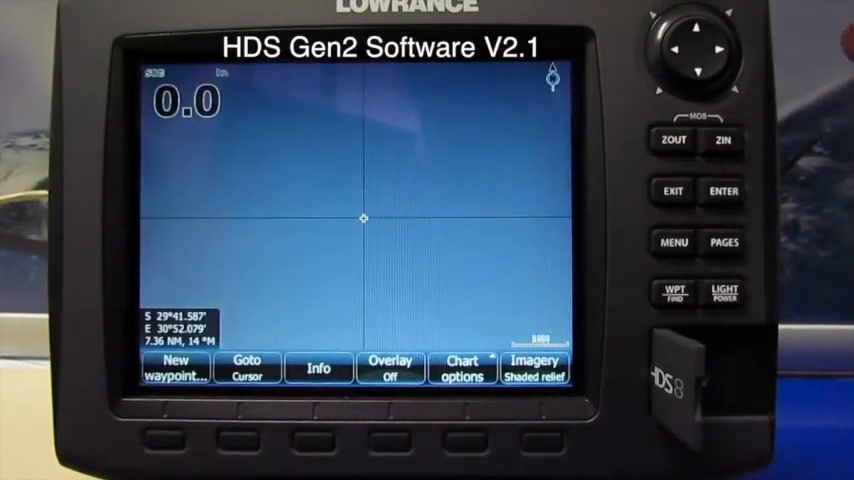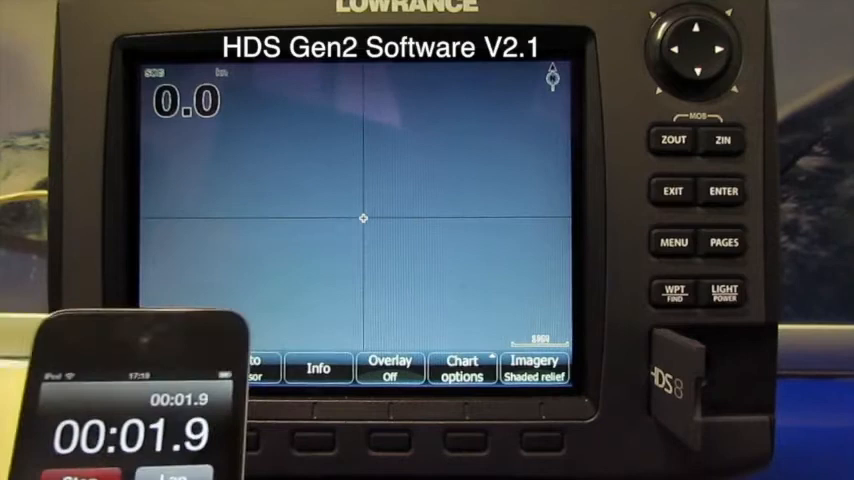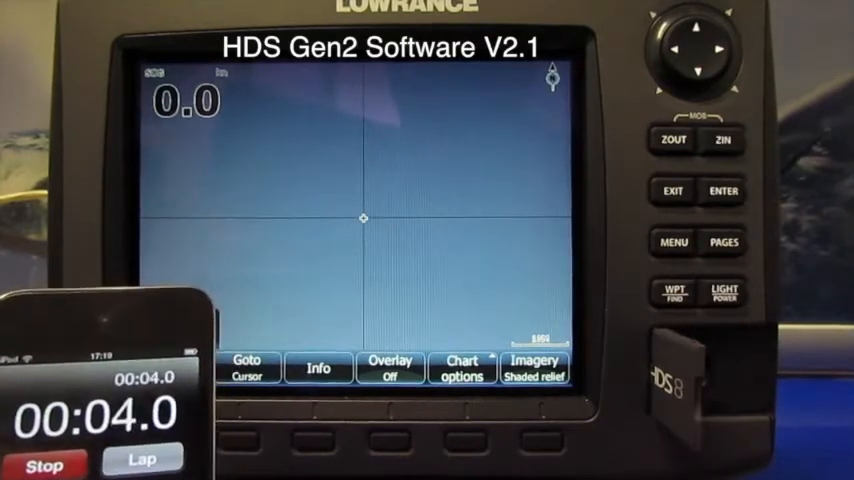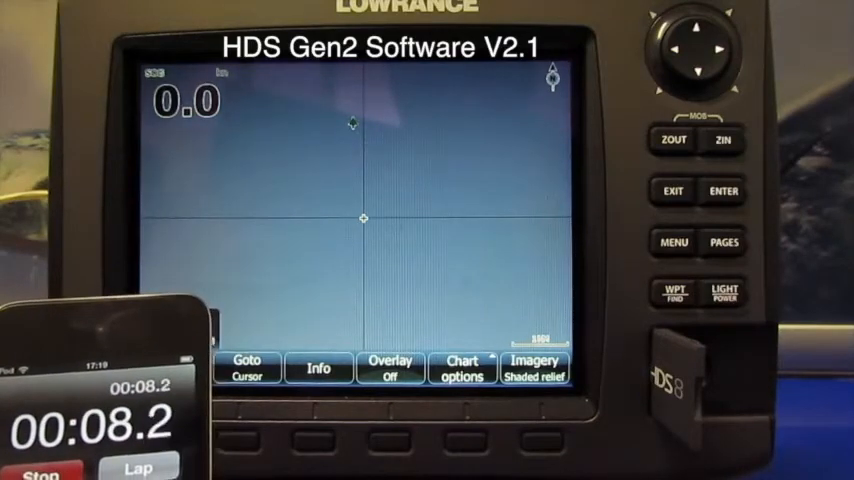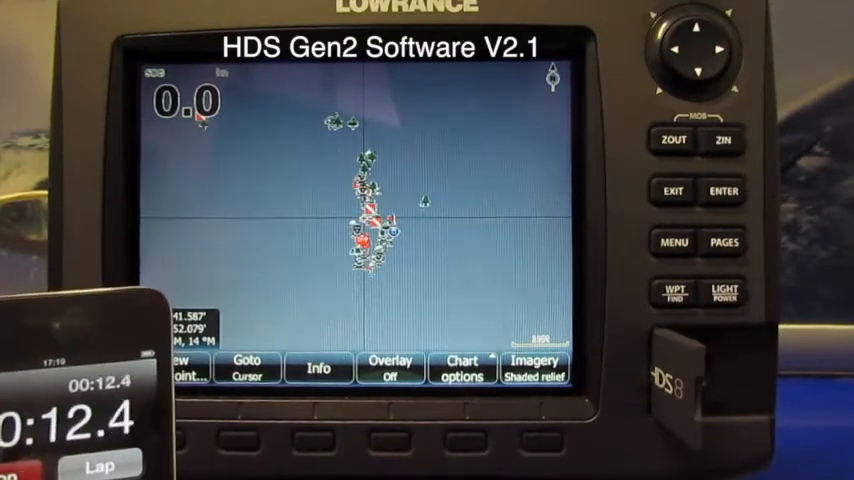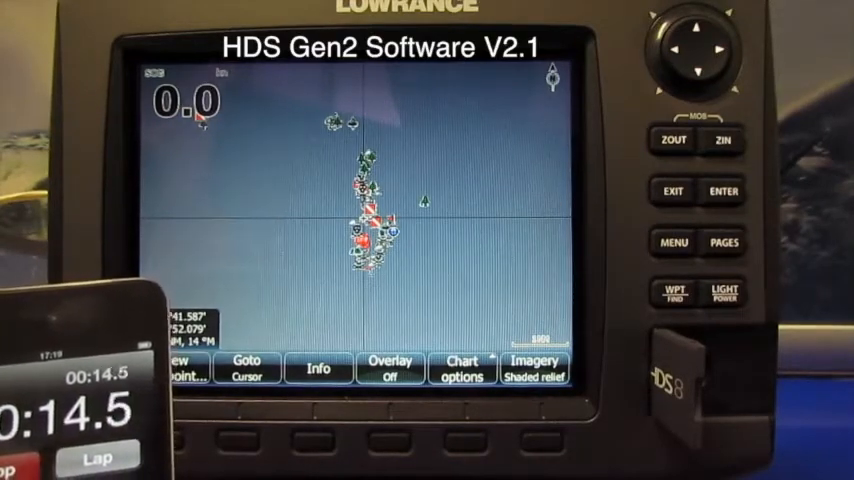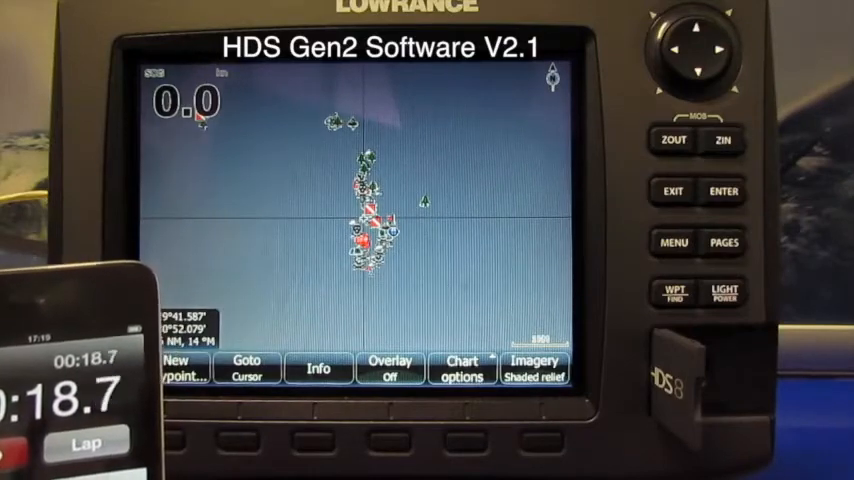A little bit glitchy, taking its time. Seems to have frozen a bit now. Still frozen. A waypoint appeared all of a sudden at 7 seconds. Whoop, there's some more. We're still waiting.